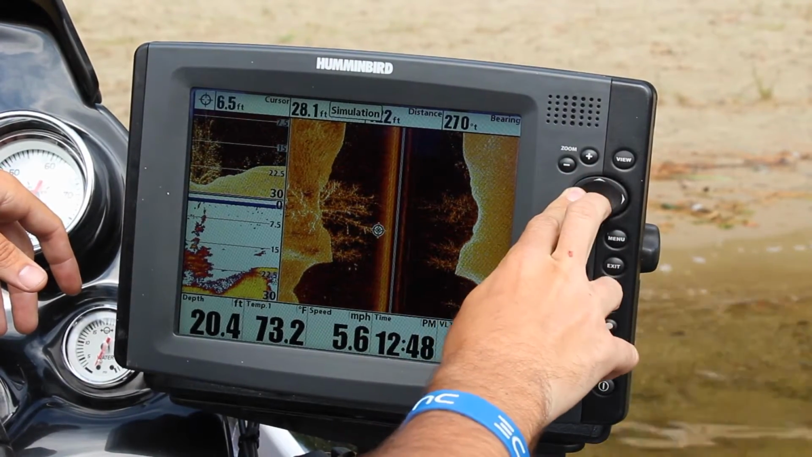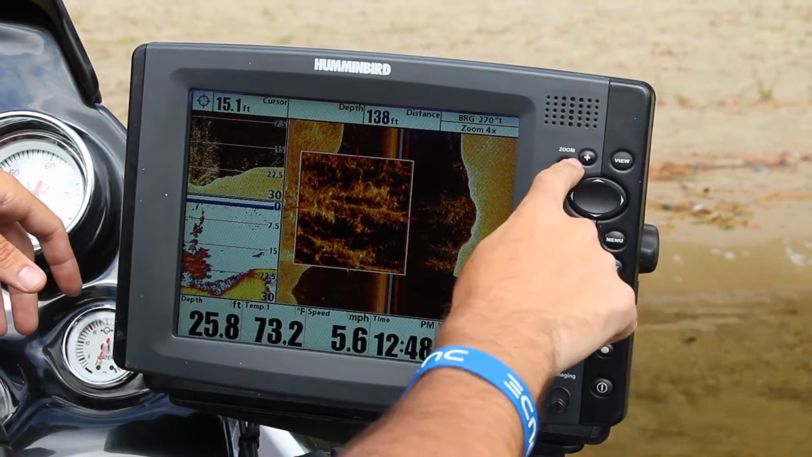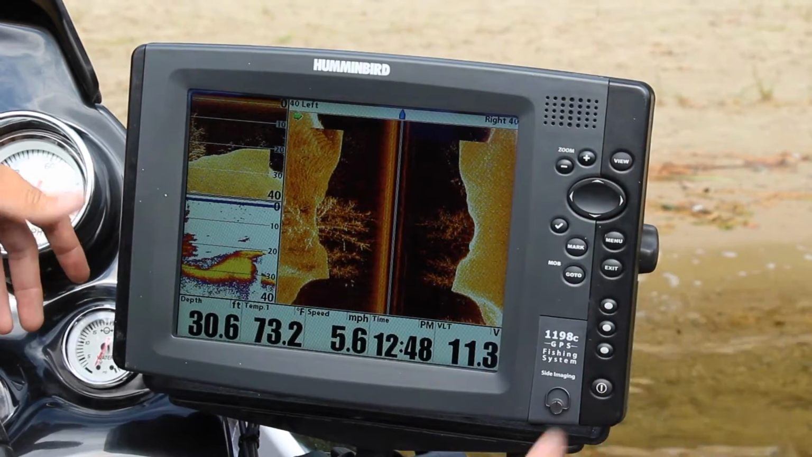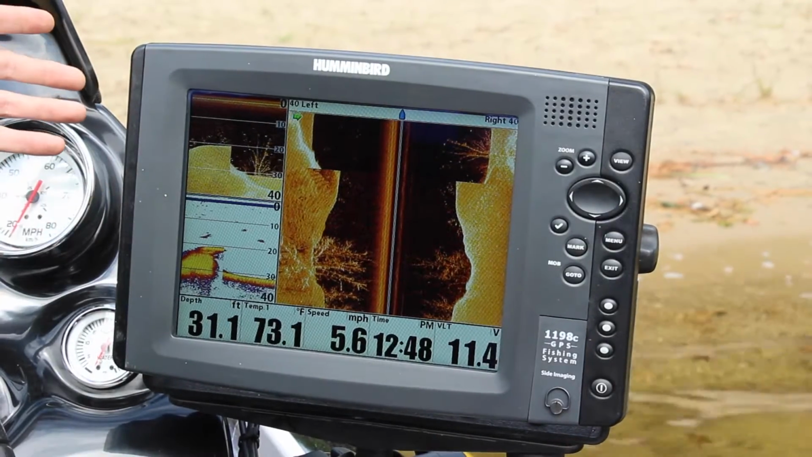And over here, on the simulated tree that we're going over, if you zoom in, you can count the twigs on it. If you can do that, then you have your sensitivity dialed in correctly. As far as colors go, it's really just a matter of preference.